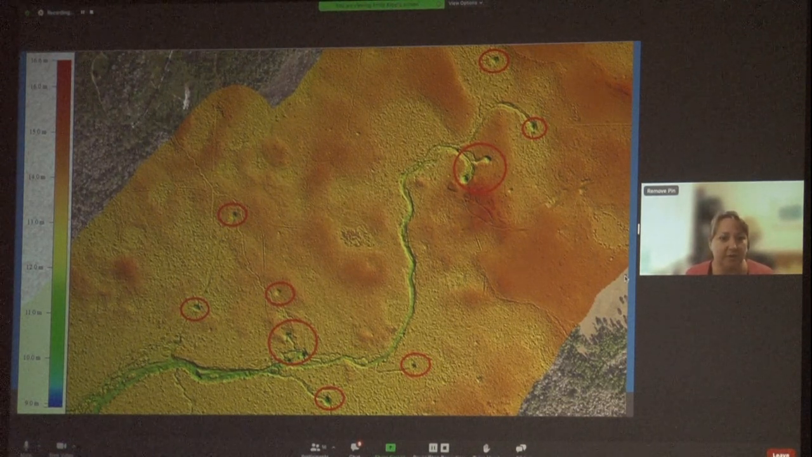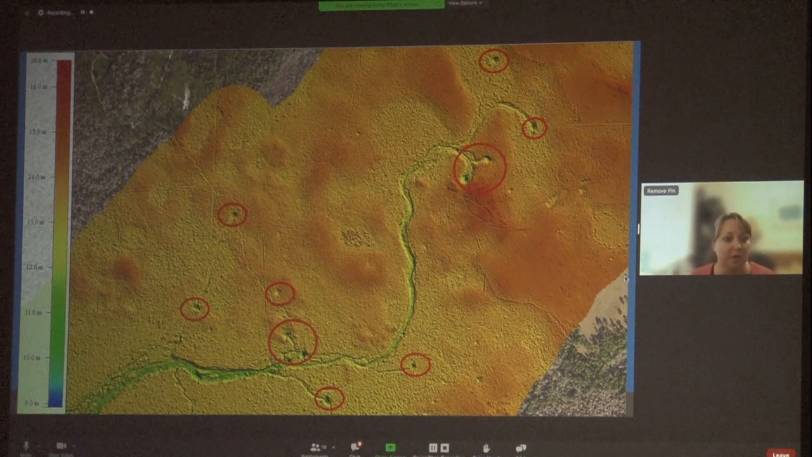And so not only are we getting returns on the ground here, but we're also getting returns through the water column and able to model the bottom of that channel and the springs.